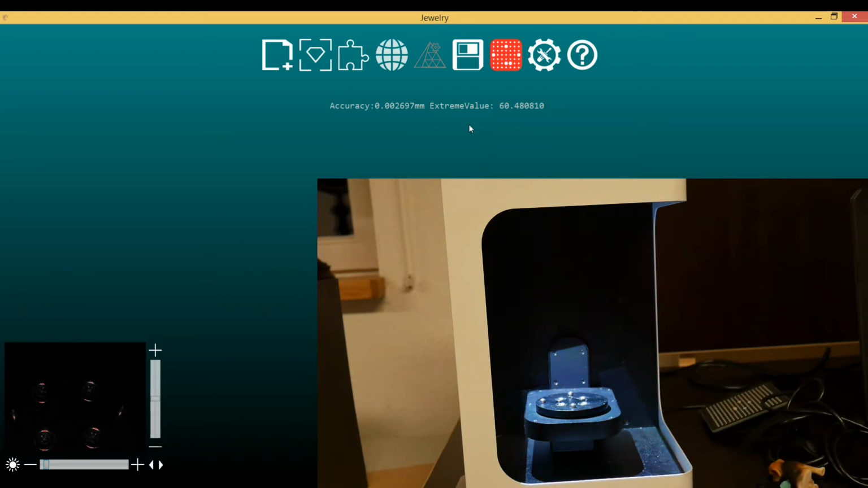So for the start and the explanation, I'm doing a quite standard scan. It will be a coin scan.